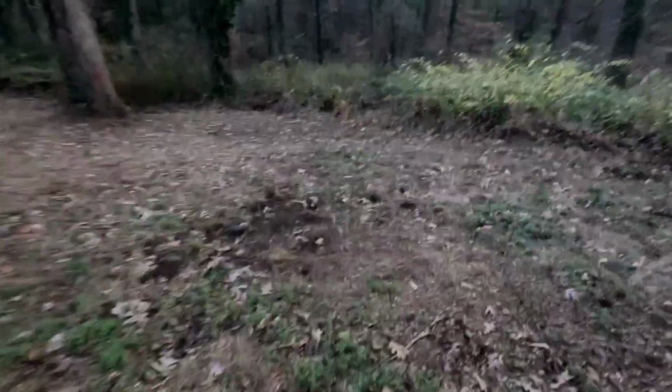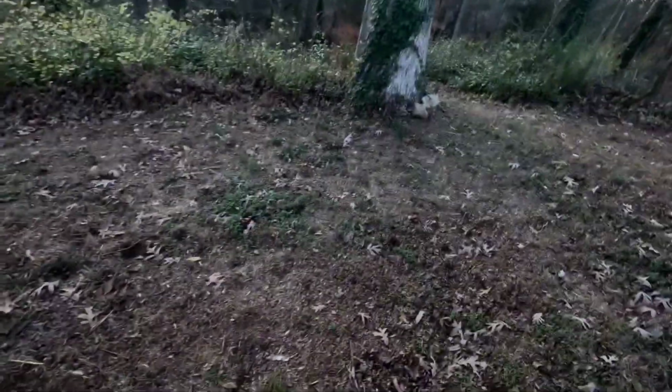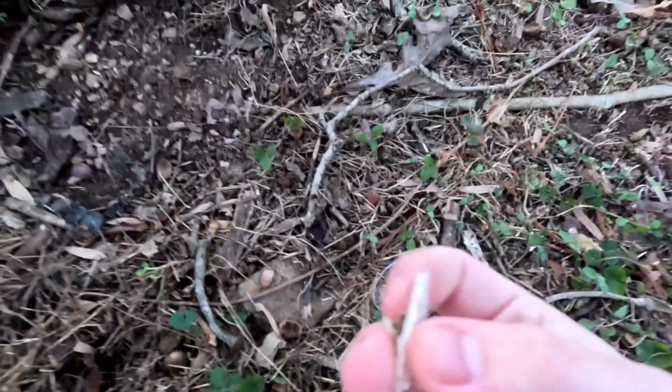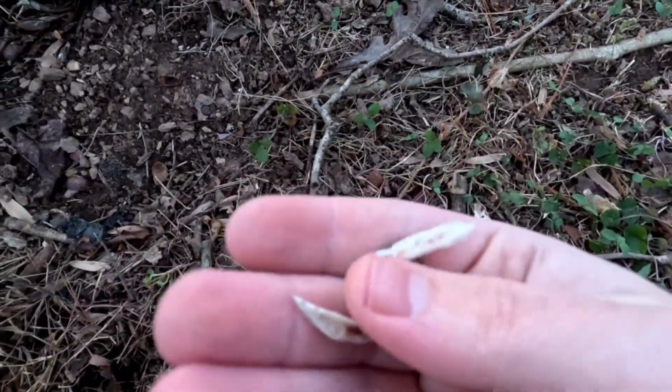Walk down here and check out this. I threw a turkey down here, and as y'all can see, something has tore the ground up like crazy right here. Had to be something big to do that. And then I noticed over here, there's some bones from the turkey. So something did eat it all.